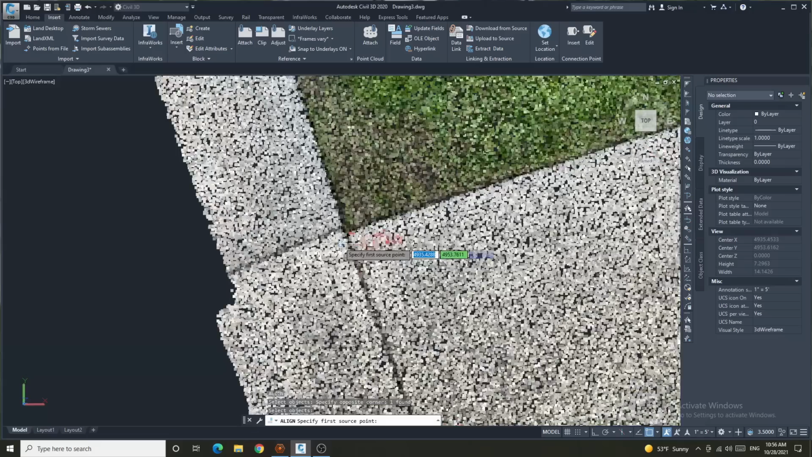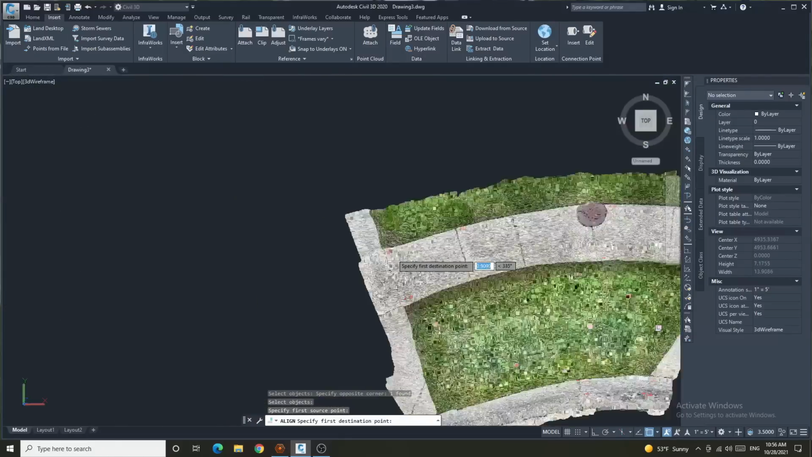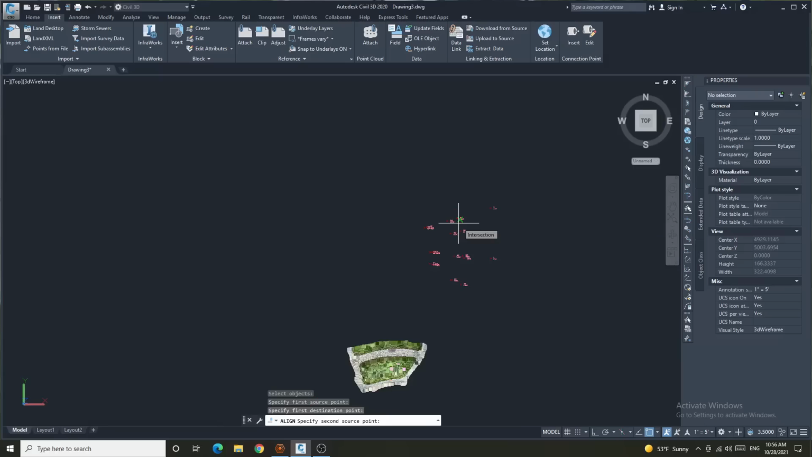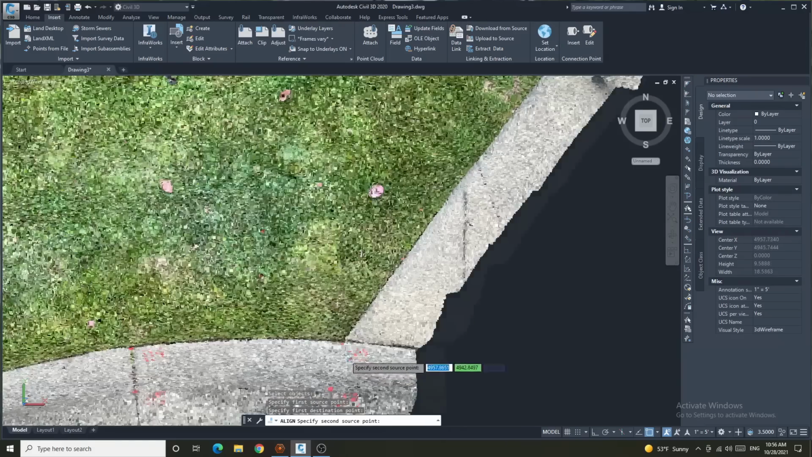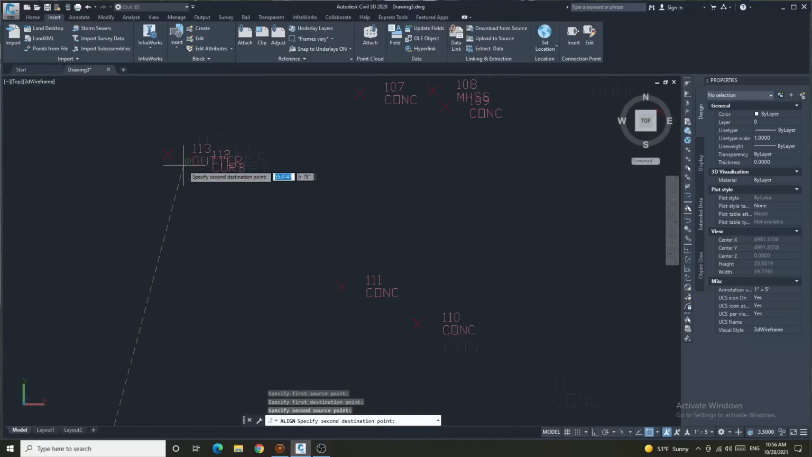So the first point is going to be right here, and I see some red, so I think that's where the point is. And now I'm going to select 104. Now it's going to ask for a second source point. So the second point, we said, let's do this bottom point here, and point number 112 is over here.